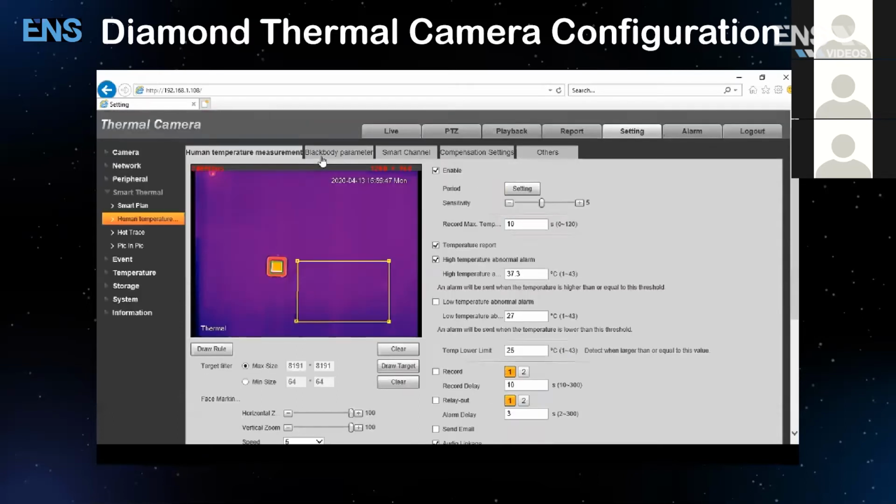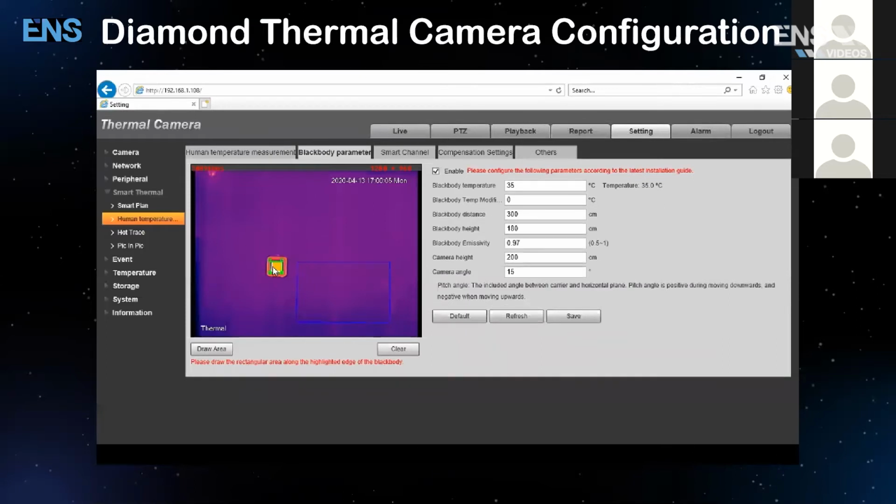The next part of the setup is to go to the Blackbody Parameter. The Blackbody is a module that's actually facing the camera from the opposite direction. This is a temperature reference module that's very easy to set up. It allows for the accuracy of the camera to be down to 0.3 degrees Celsius, which allows for human body temperature, which makes it different from regular thermal cameras out in the market.